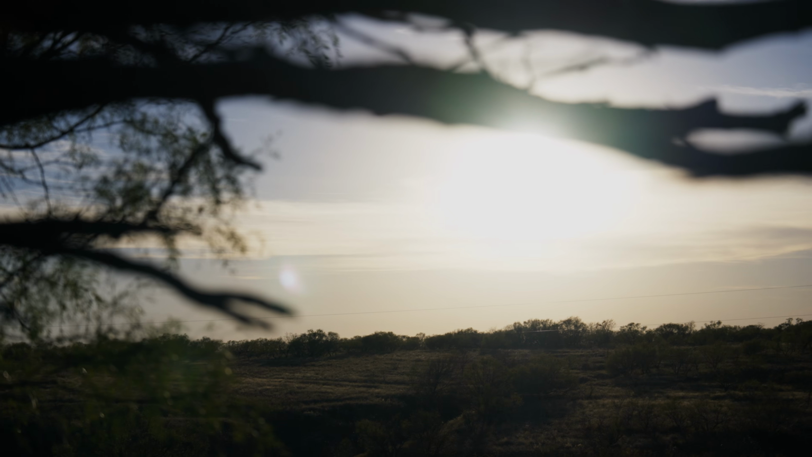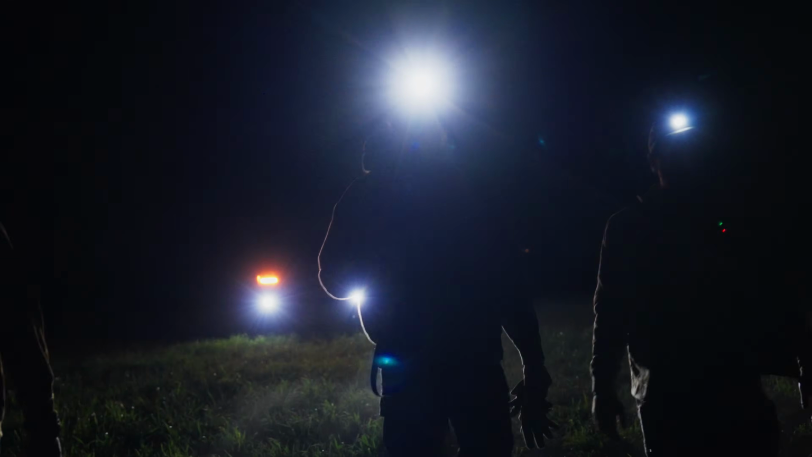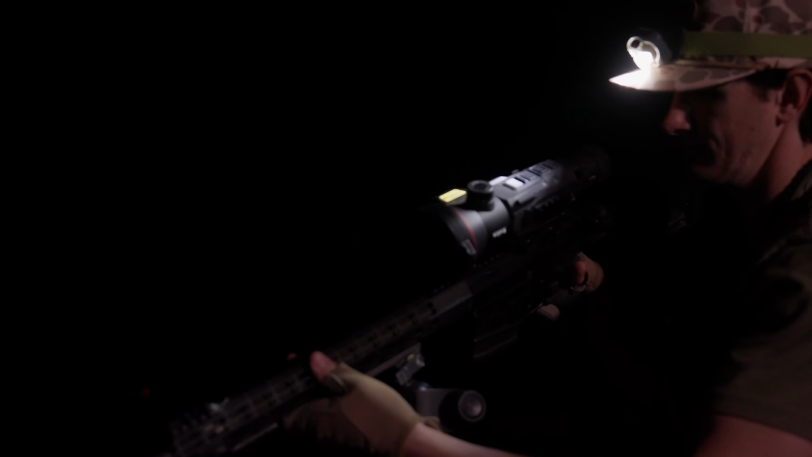There's a moment right after the sun drops when the world goes quiet. No noise, just darkness and everything that moves inside it. This is when our day actually starts. When most people are headed inside, we're stepping out. Thermal ready, gun ready, letting the night show us what the daylight never will.